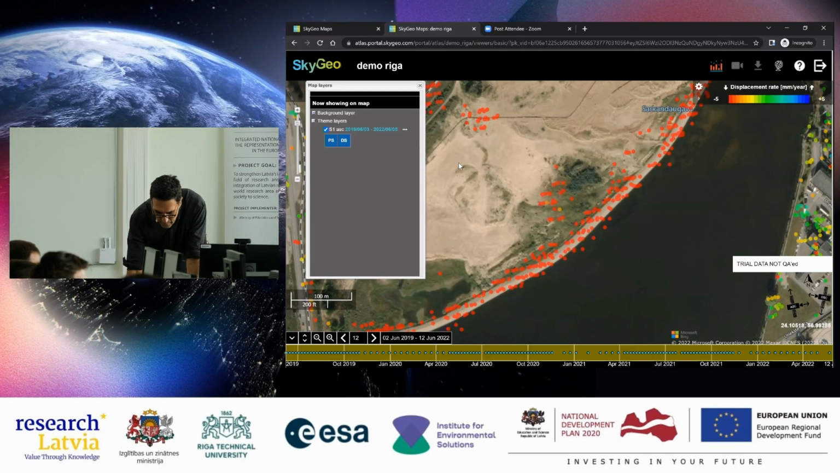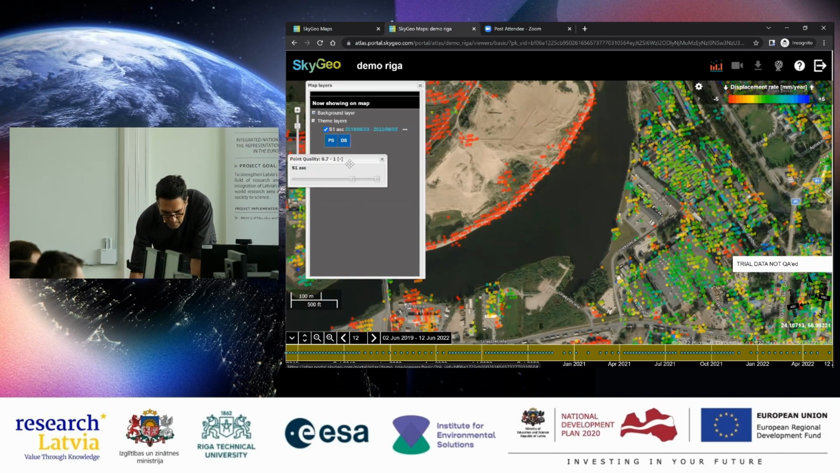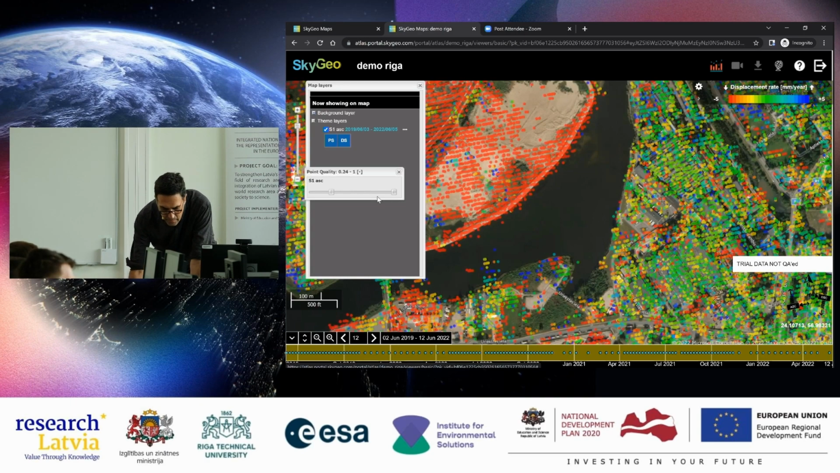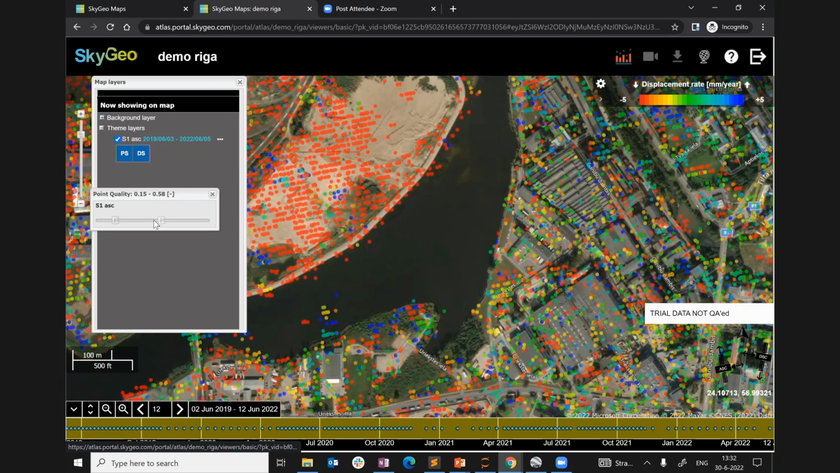That is by, if we have this here, we can select here the point quality, right? And the point quality is a number that we introduce in principle when we start doing the processing, right? So here, if I select the lower point quality, I get many more points, right? But these points will have a lower quality. So if I shift this down,